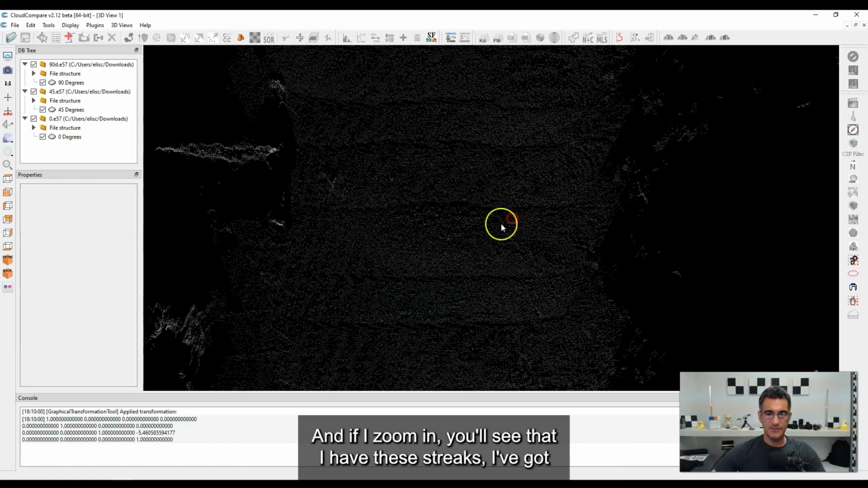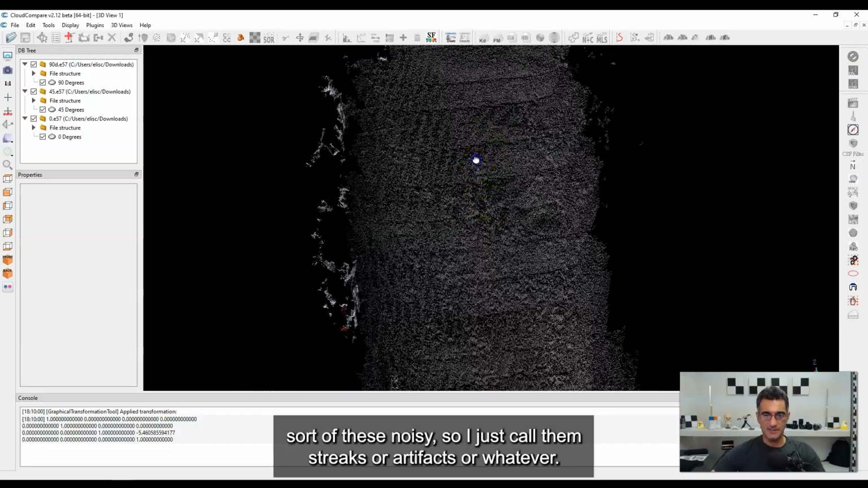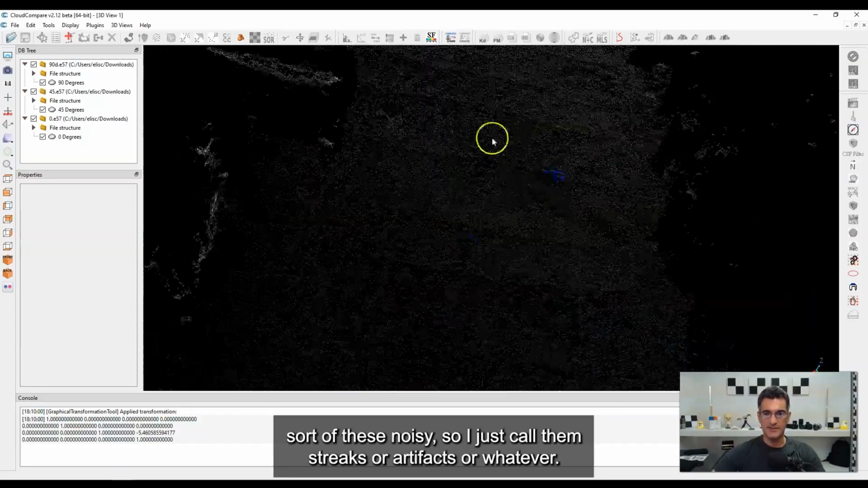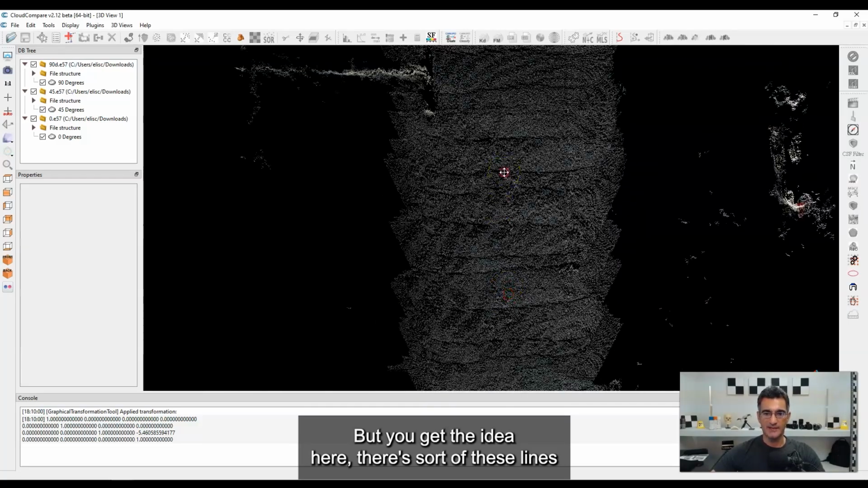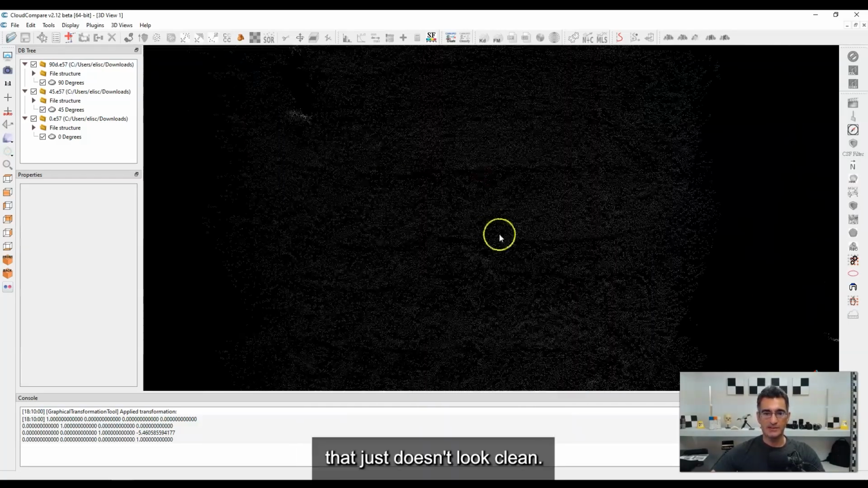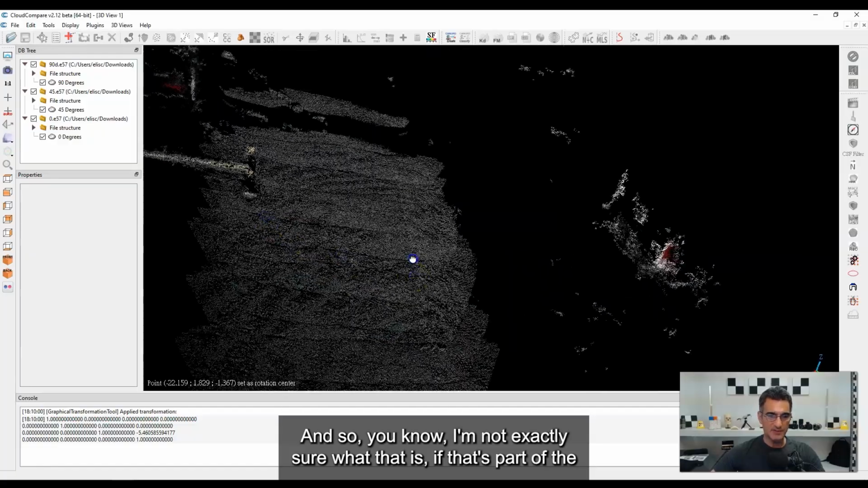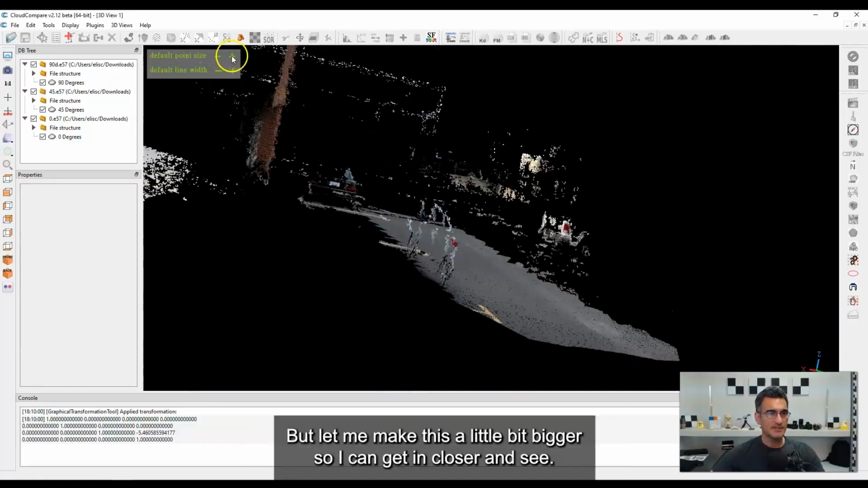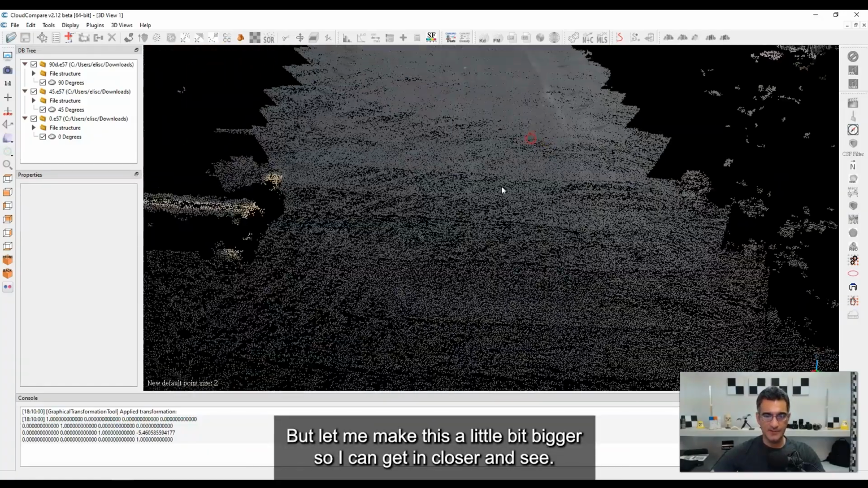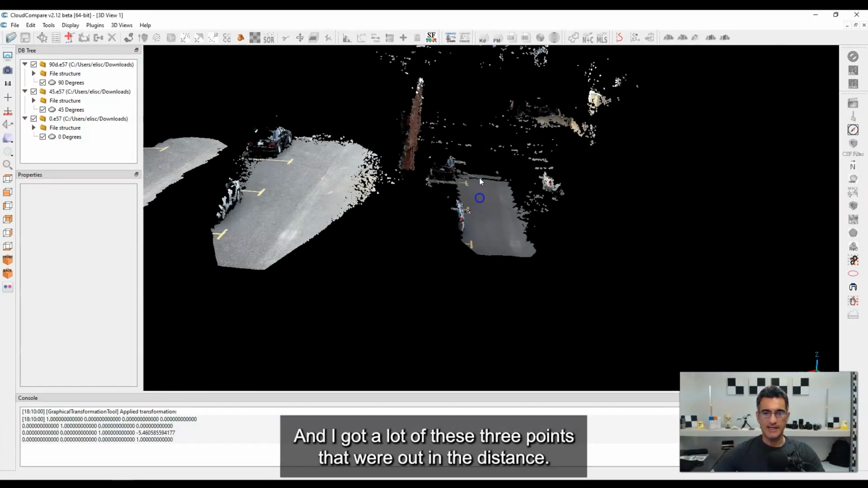And if I zoom in, you'll see that I have these streaks. I've got sort of these noisy, I just call them streaks or artifacts or whatever. But you get the idea here. There's sort of these lines that just doesn't look clean. And so, I'm not exactly sure what that is, if that's part of the images from the photogrammetry that are overlapping. But let me make this a little bit bigger so I can get in closer and see. But yeah, you can get the idea. It's not the best solution here. And I got a lot of these stray points that were out in the distance.